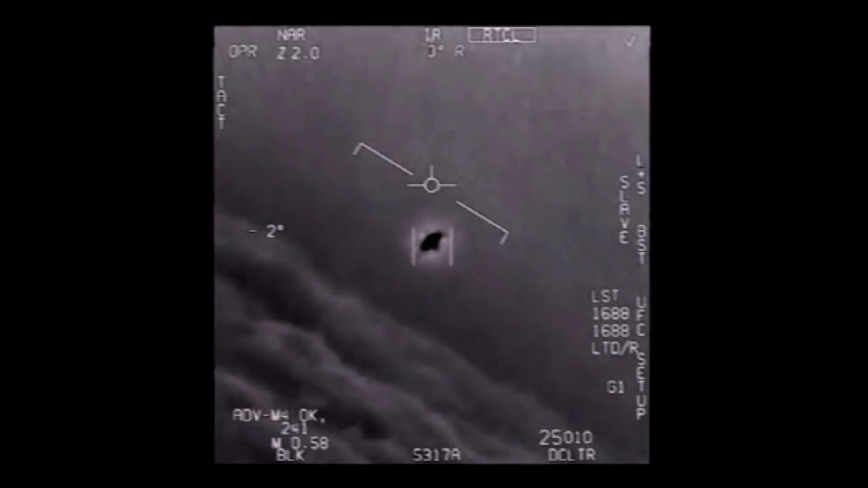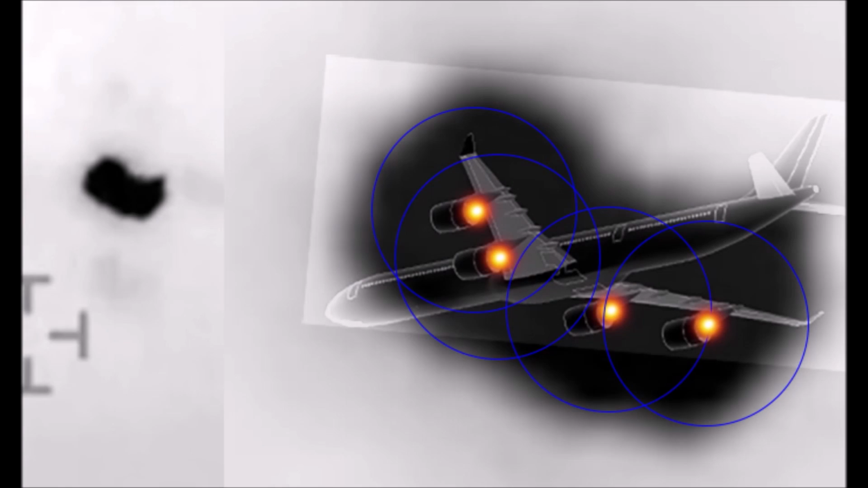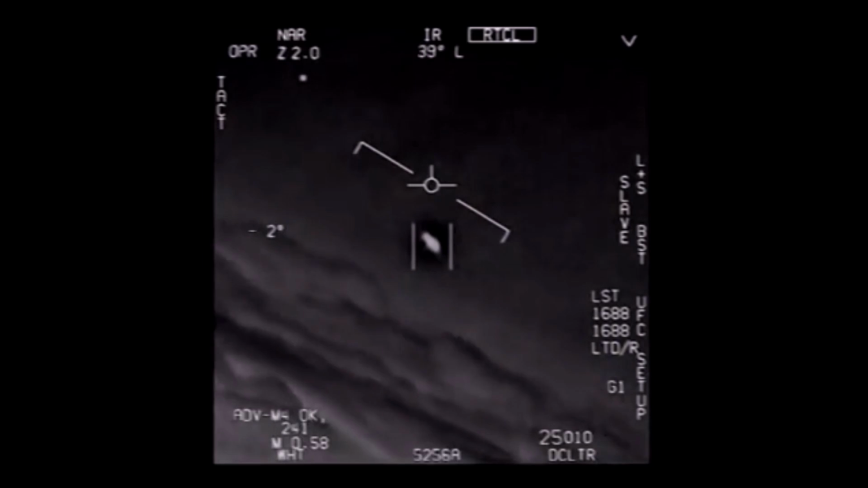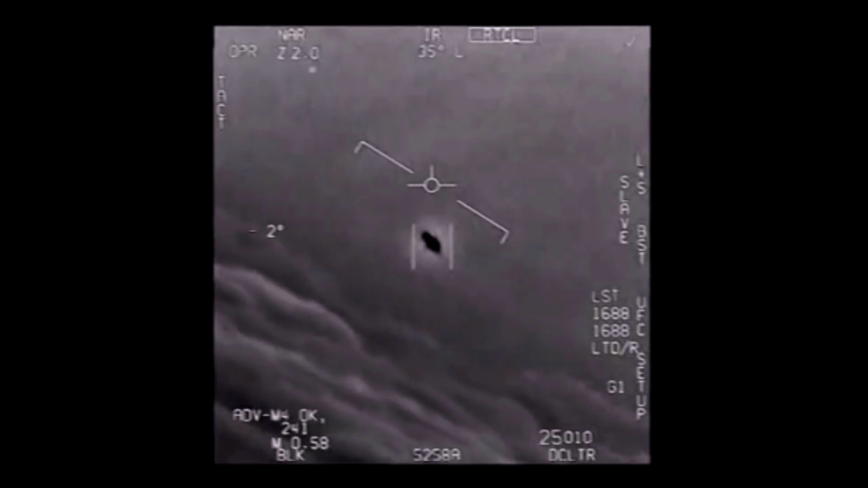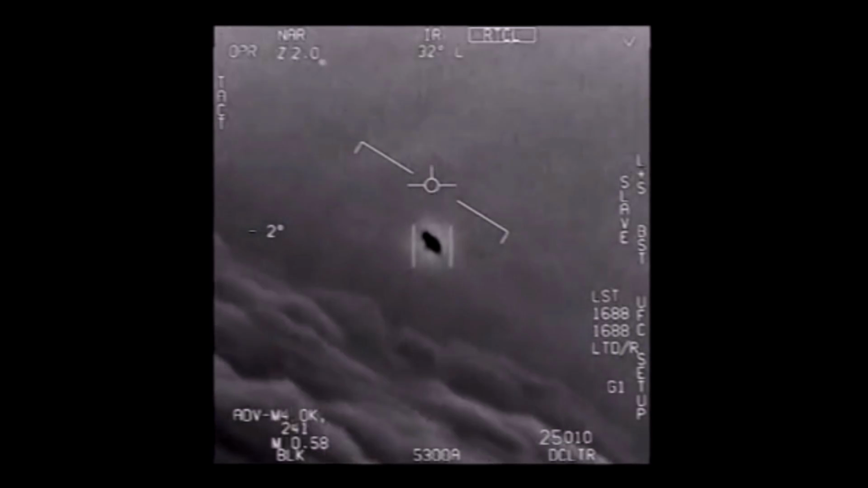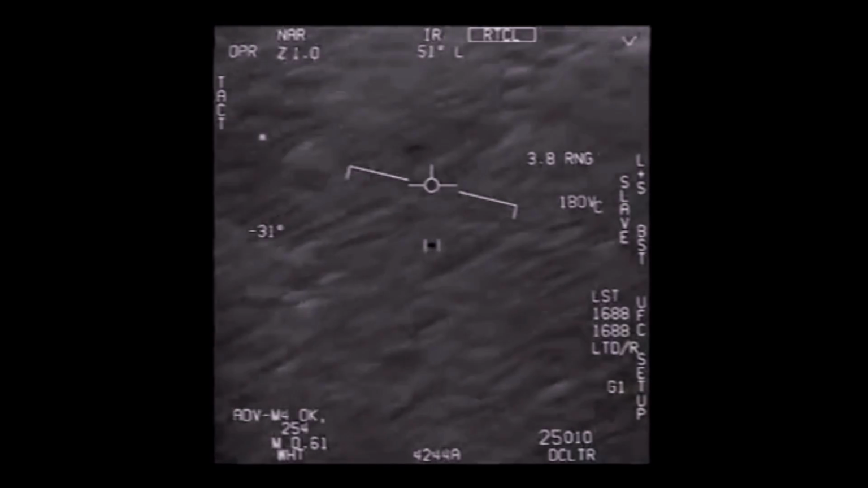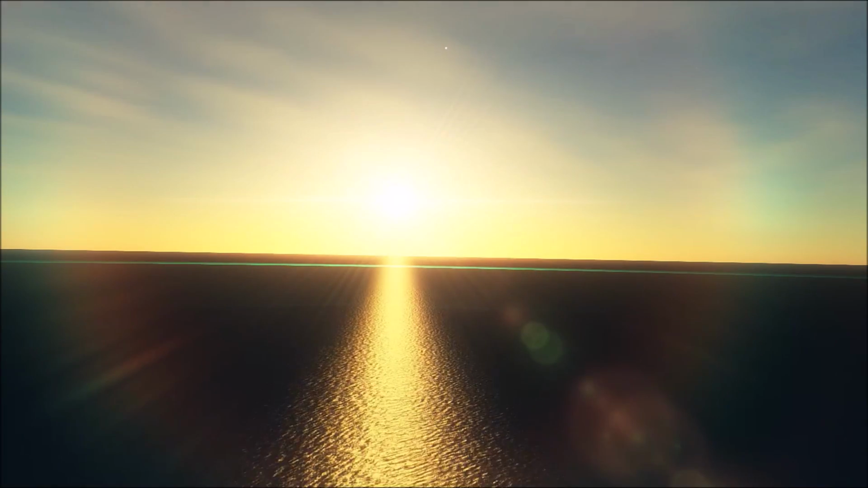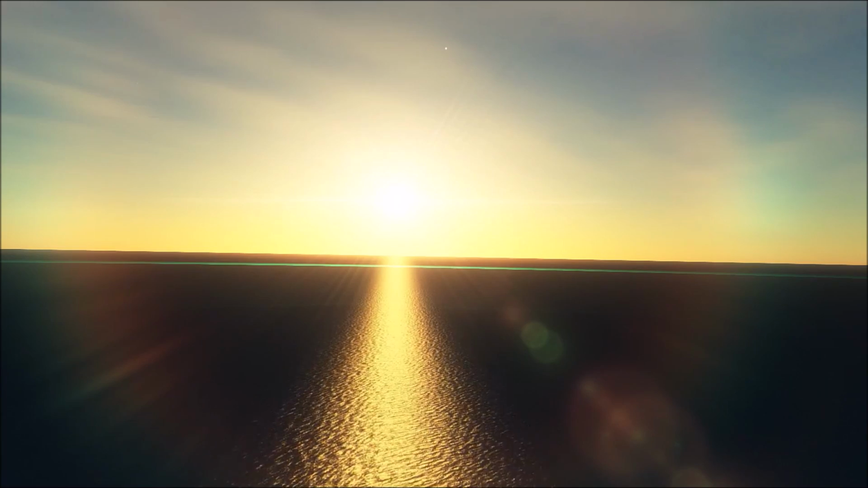It's also worth mentioning that the infrared glare from things like standard passenger aircraft can also appear to be much bigger and more distorted on infrared cameras. While these sensor systems may be some of the most advanced technology in the world, they are in a tricky environment, and all sorts of weird effects can be seen as a result of the sensors panning, zooming and locking at supersonic speeds.